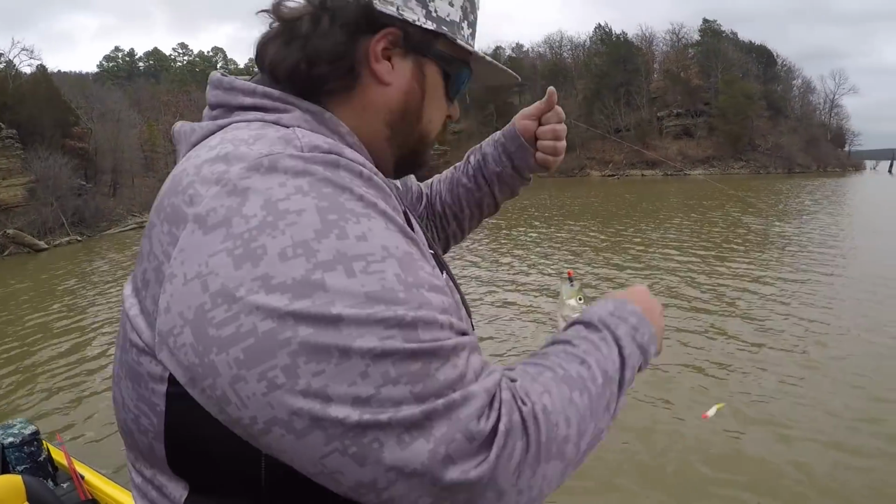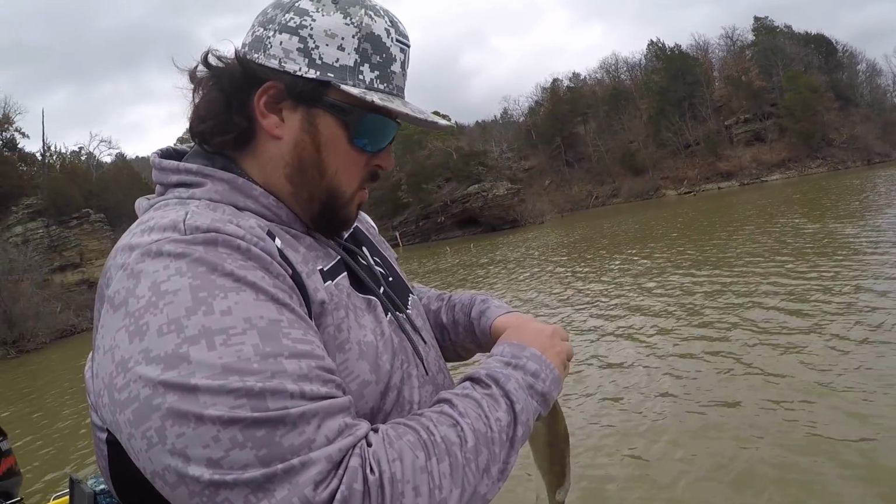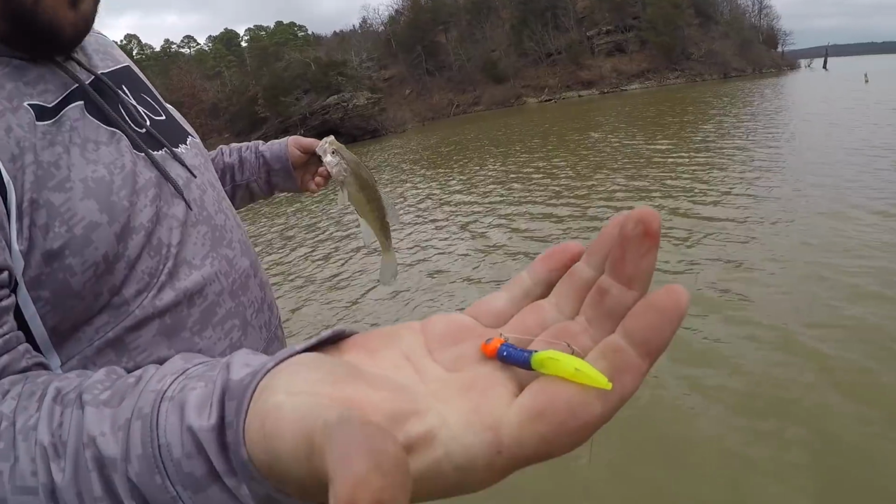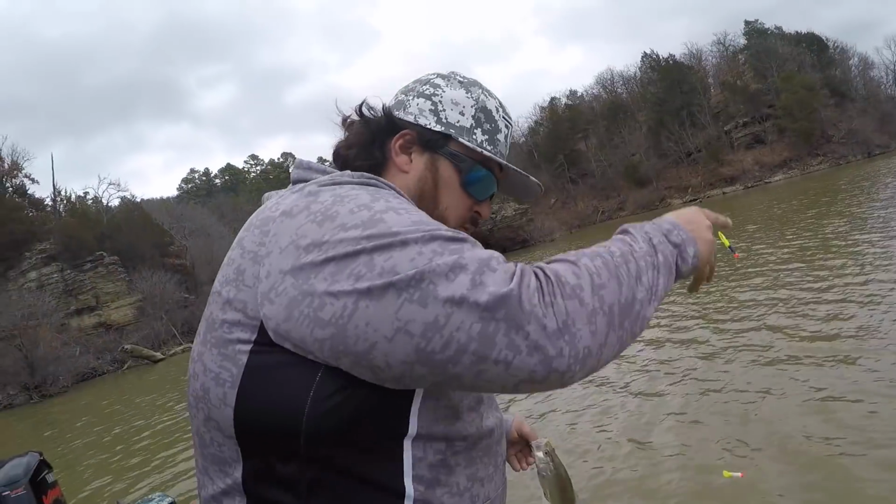What color was that one? I was on a purple and chartreuse bonehead, actually. Pro-built cowboy orange head. Slab swinger.